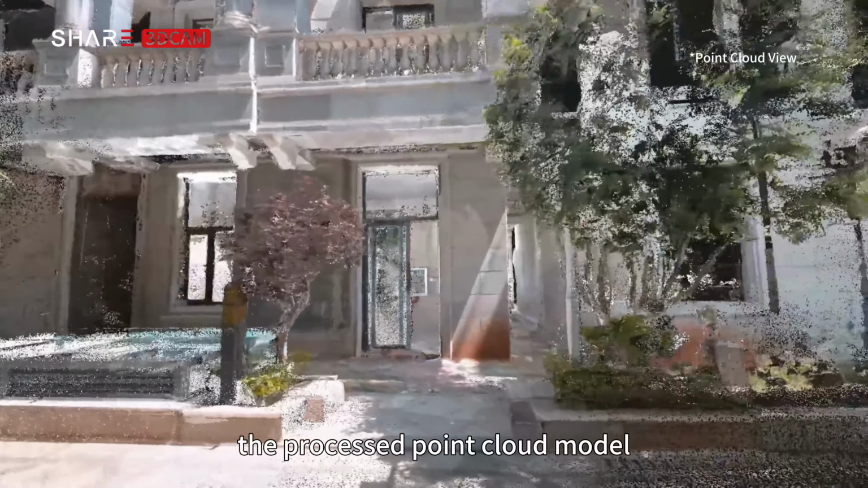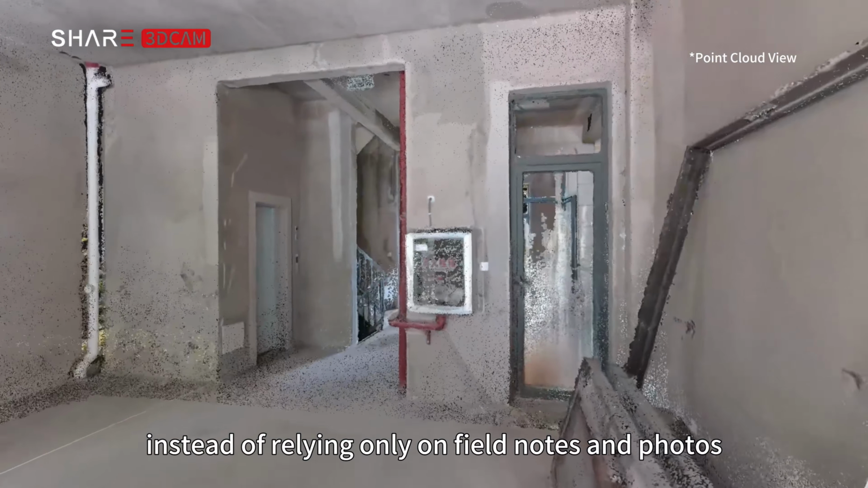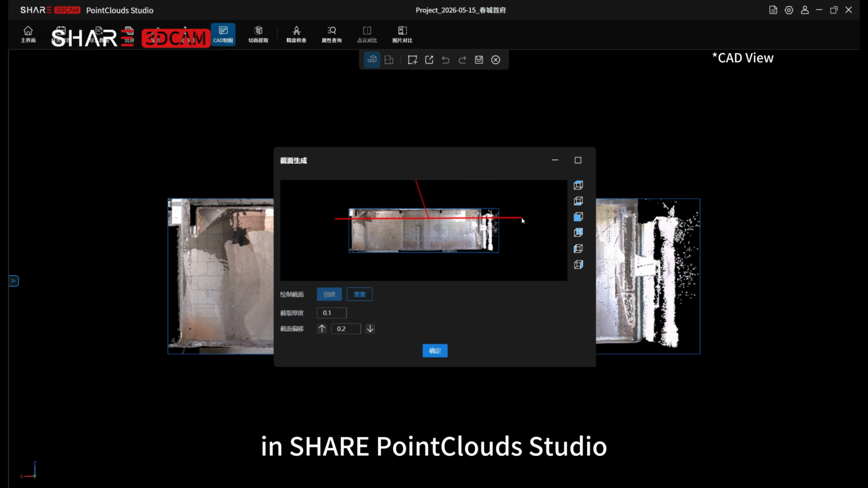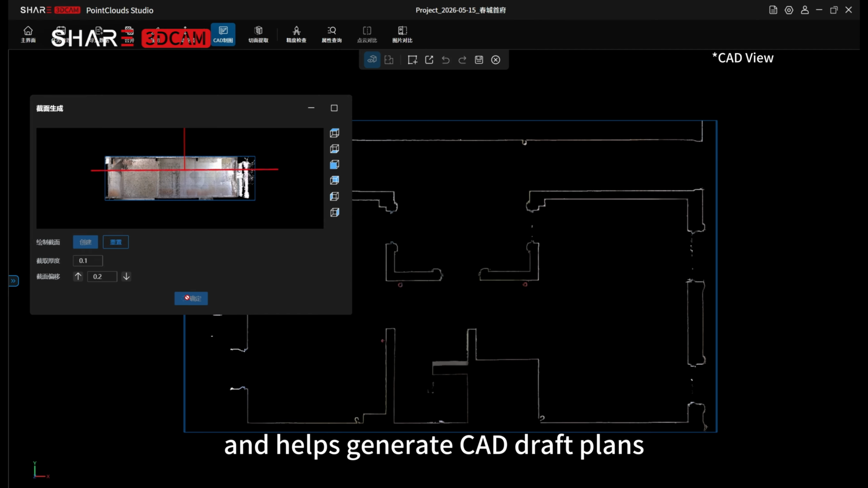Later, the processed point cloud model can be used to review dimensions, instead of relying only on field notes and photos. With the new CAD drafting feature in SHARE PointClouds Studio, it extracts spatial structure information, and helps generate CAD draft plans and section drawings.